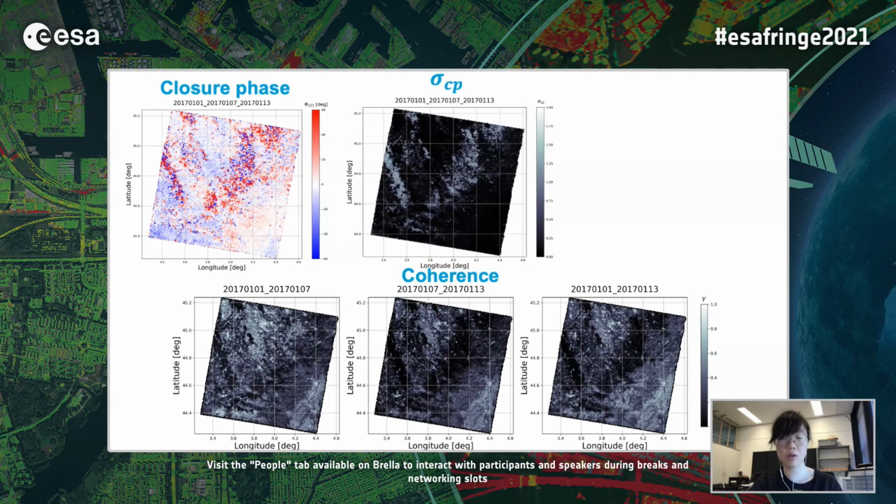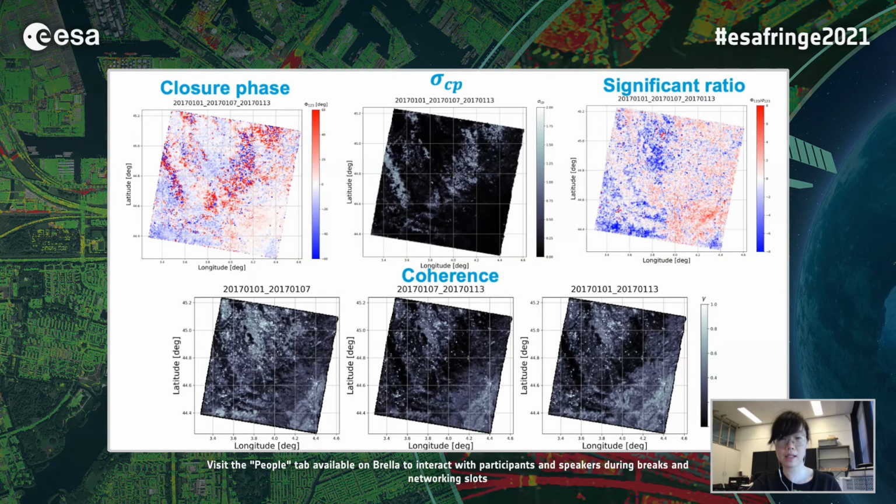Now we divide the closure phase by sigma CP. We get a significant ratio, which shows the same pattern as the closure phase, but the noise in the diagonal area is less visible. And you can see the magnitude of the significant ratio is largely deviated from 1.